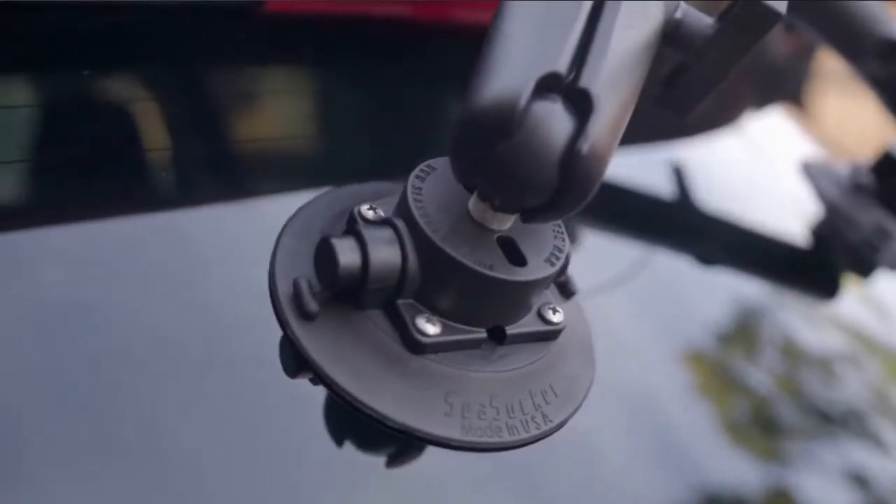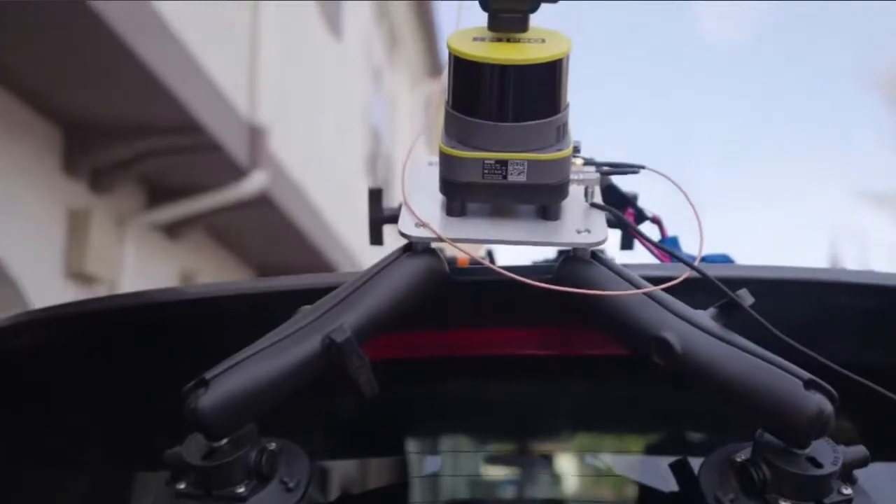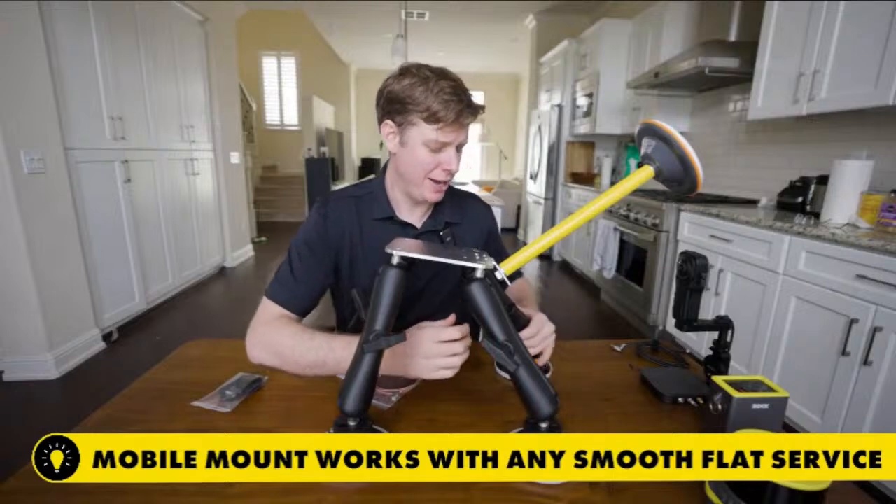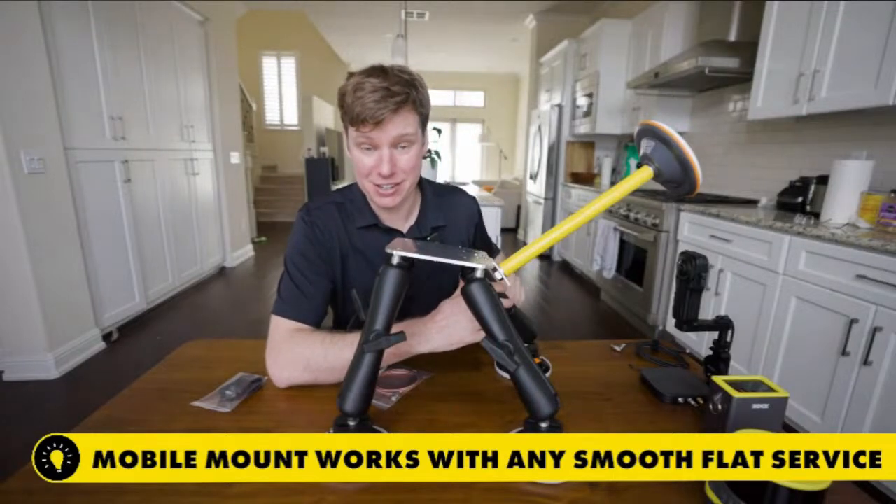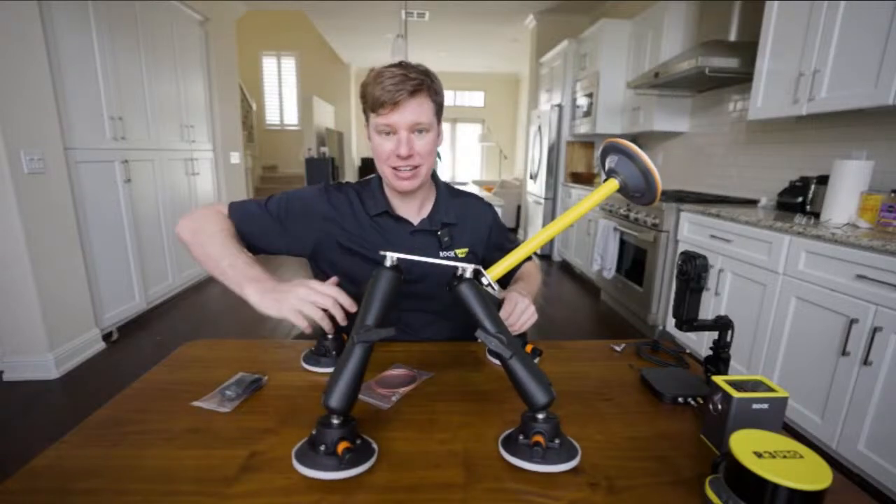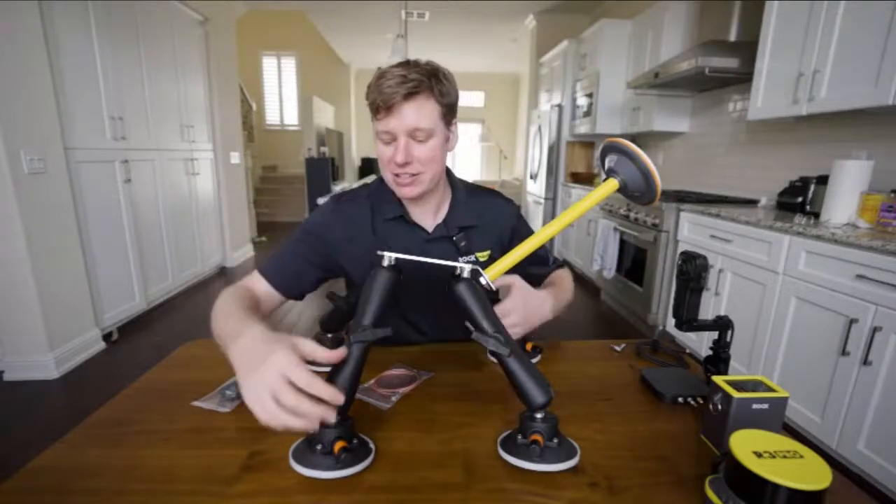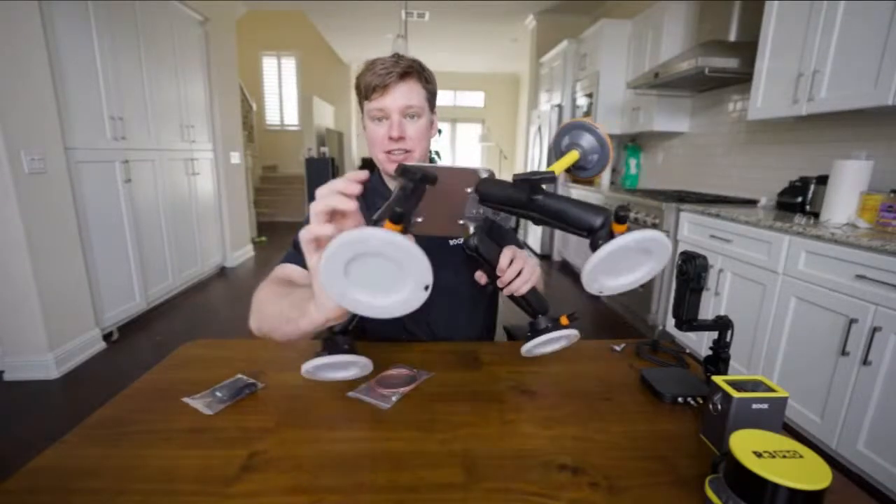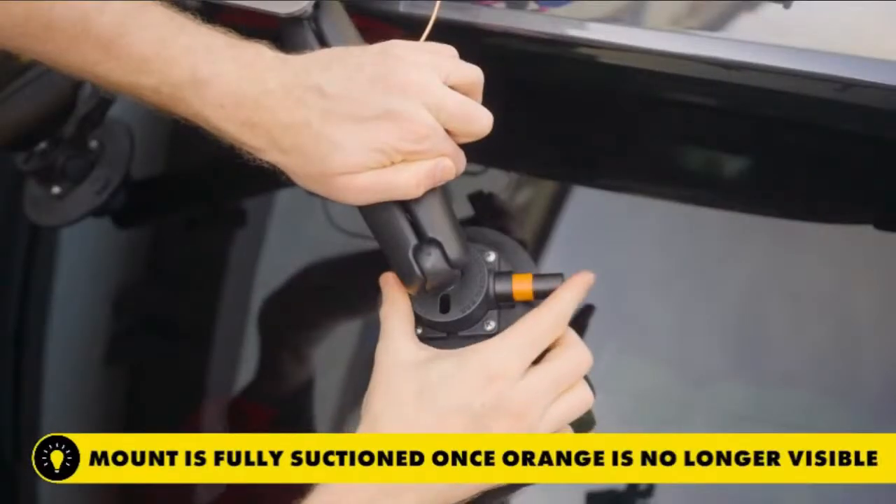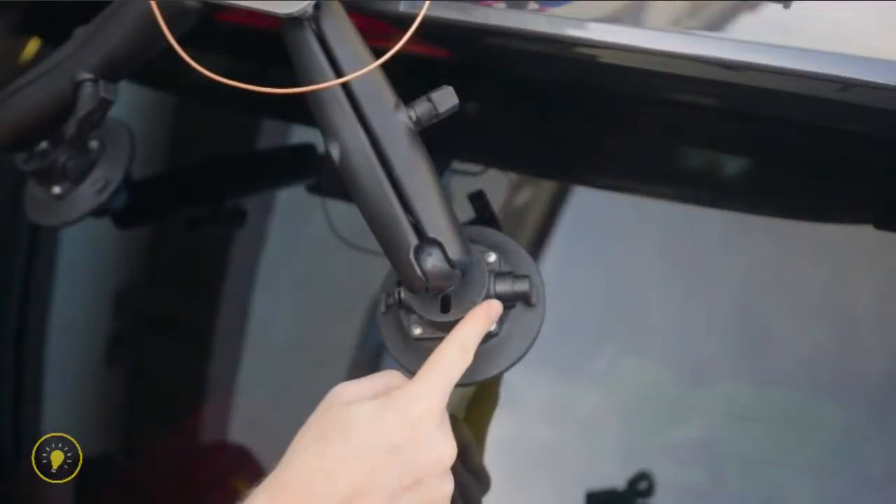So you can configure this and suction cup it to your car. You can do it on a boat. Anything that has a smooth surface that those suction cups will adhere to will work. Just make sure you clean those surfaces beforehand. Use some Windex, make sure they're clean. So you can loosen them, reconfigure the legs, and lock them down wherever you need. The way these suction cups work is they have this little orange indicator. You put it on that surface and start pumping it down until the orange disappears. Once that orange is gone, that's when you know it's fully suctioned.